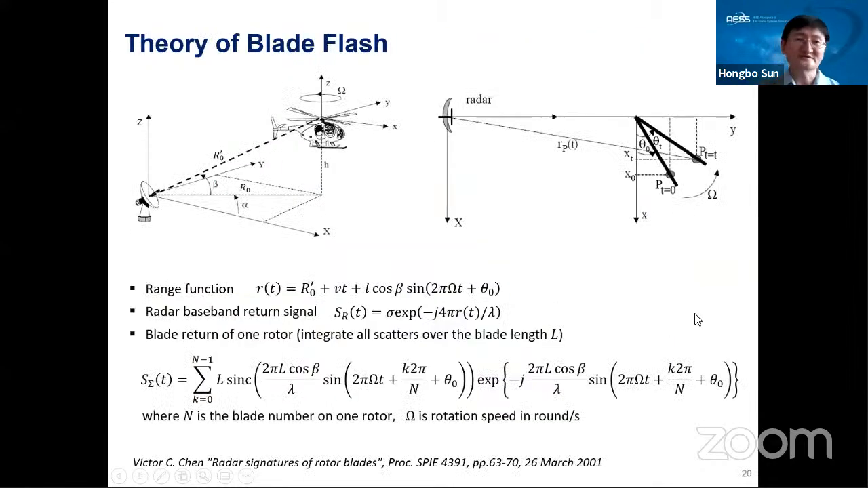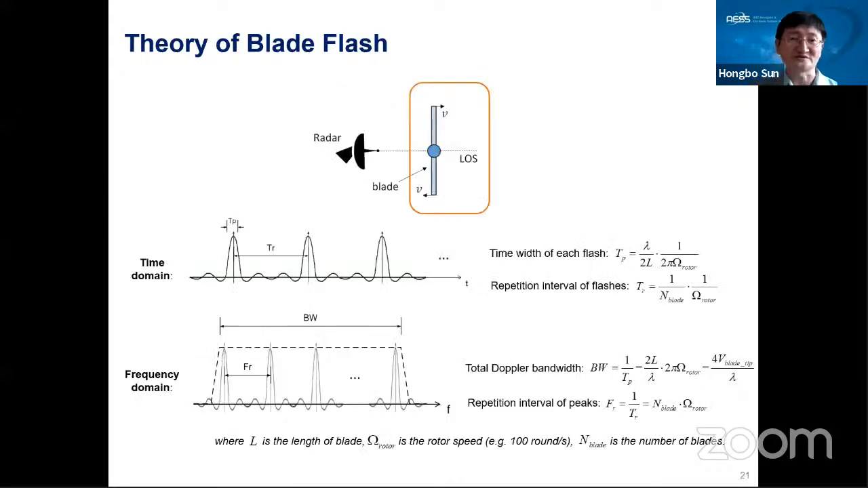This slide summarizes the theory of the blade echo signal of drones, because for all drones they always have a rotating blade. This slide derived the mathematical model of the echo signal from the blade. I think maybe I won't go through the mathematical details here. Maybe I just go to this slide, I think it's easier to understand. This is a very simplified model of the blade.